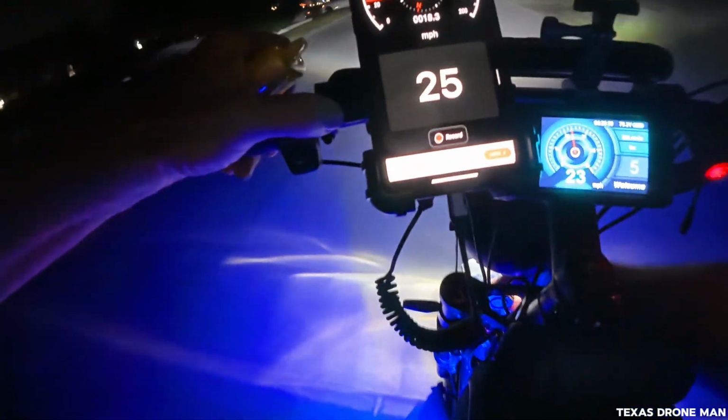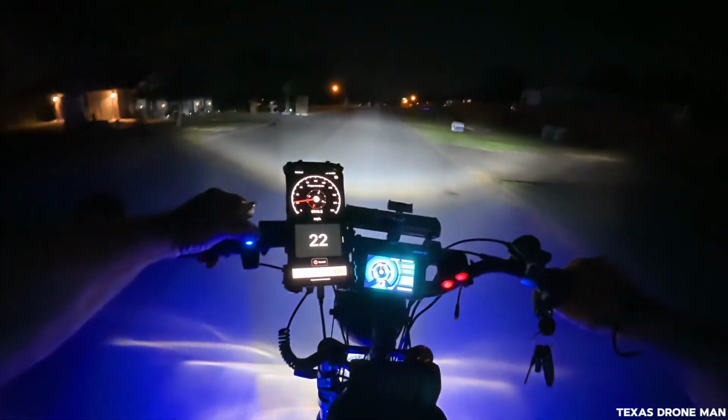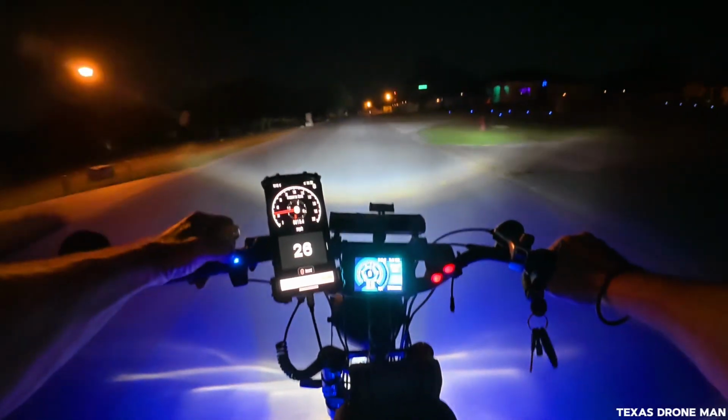See, I got this light, another light down here, but it don't do much. Guess it just adds to the center. Yeah, it doesn't do much.